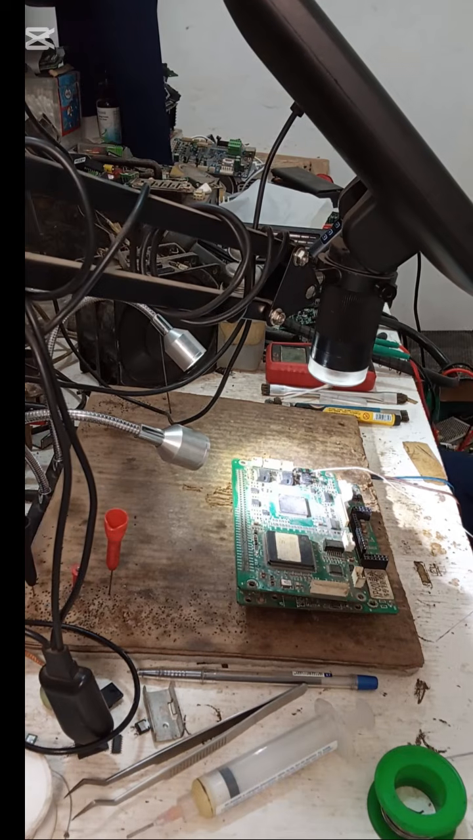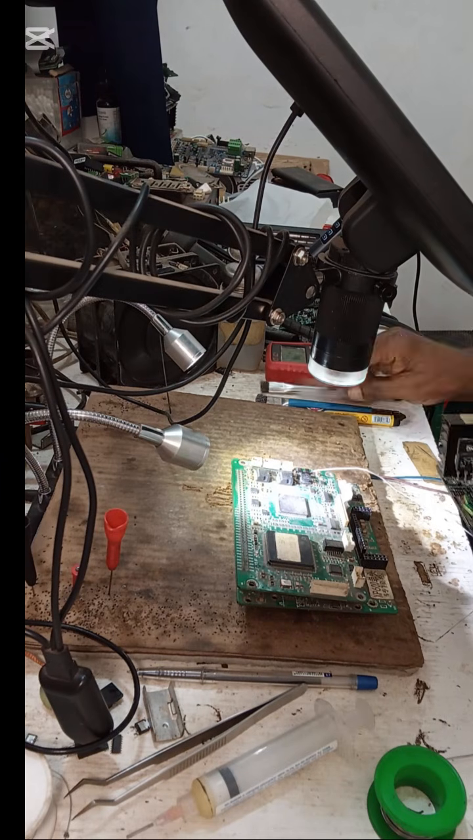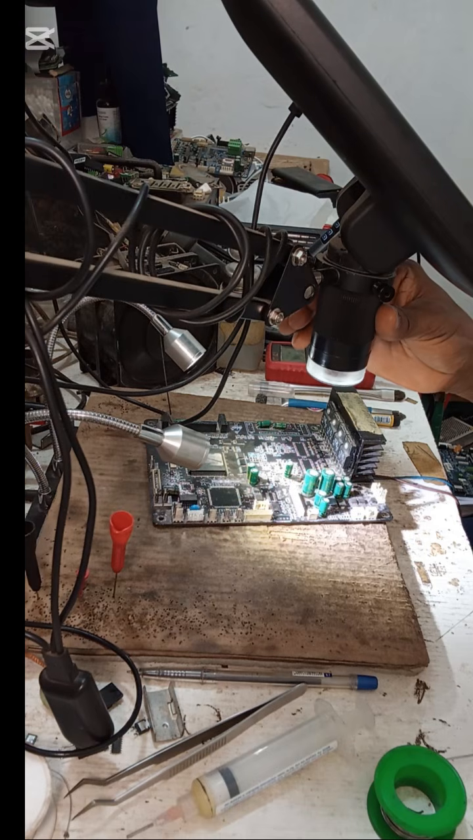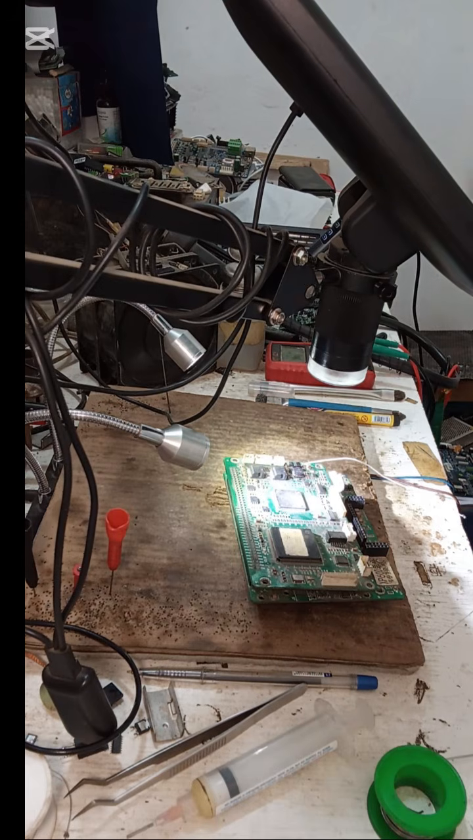Or maybe I should try to get a donor board. If I can get a donor board, I think that will be better, and it will make the changing fast. Let me see this one here. Can this one go for it? No, not the type. I don't want to waste much of our time. Let's see.